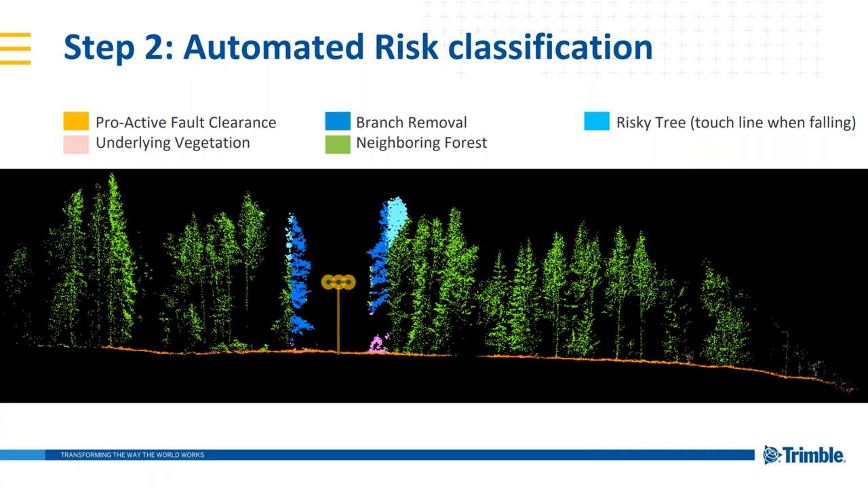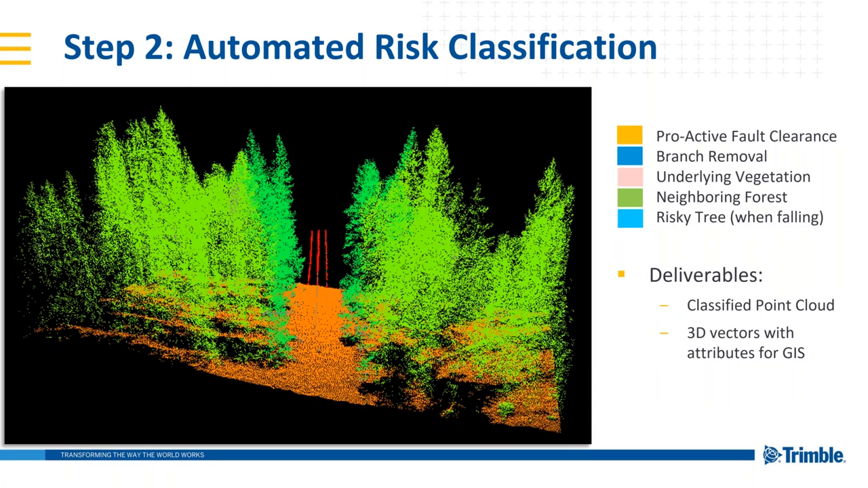So again, classifying the point cloud, just looking at it from a slightly different angle here. We have the various risk classes, if you will, along the corridor, within the corridor, and the deliverables that we want as output: a classified point cloud. That's wonderful. But oftentimes the classified point cloud itself is, what do I do with it? It's not the most useful deliverable that you might have. So we also can deliver vector files that correspond to the crowns and trees that need to be examined. And we can do this in 3D, of course.